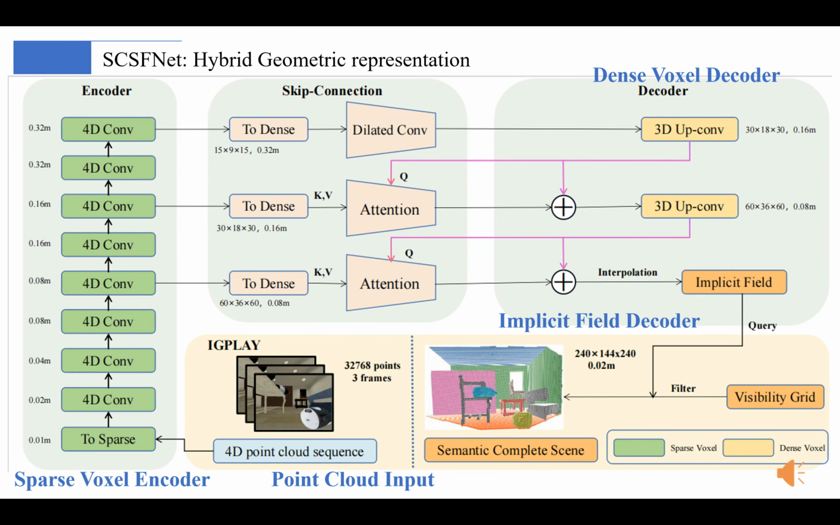Our hybrid geometric representation combines the point cloud input, sparse voxel encoder, and dense voxel-based implicit field decoder. This hybrid representation can encode high-resolution input while at the same time forecasting a complete scene with infinite resolution.